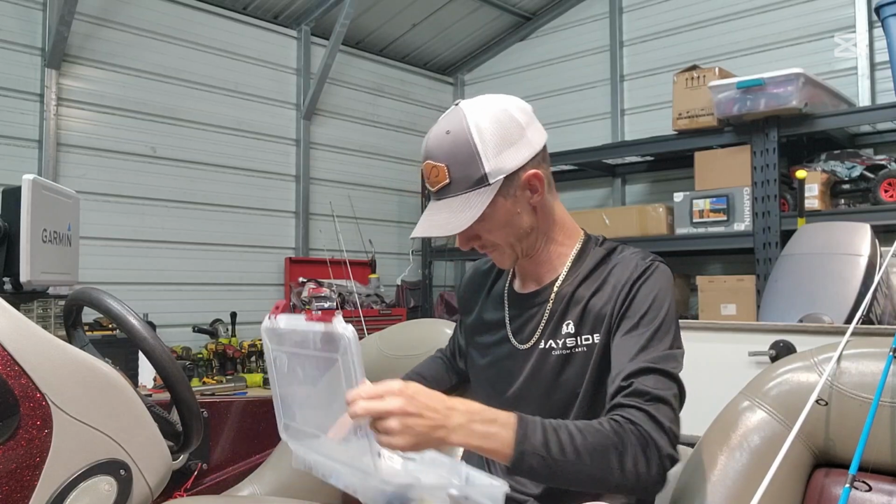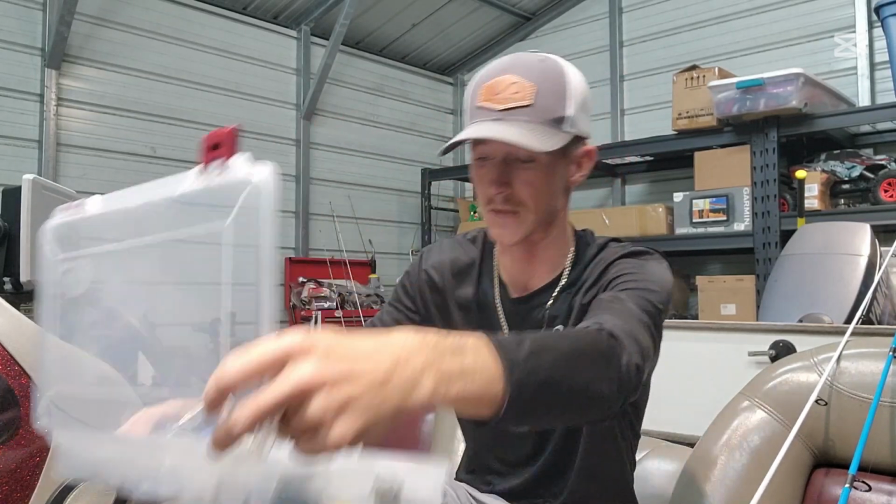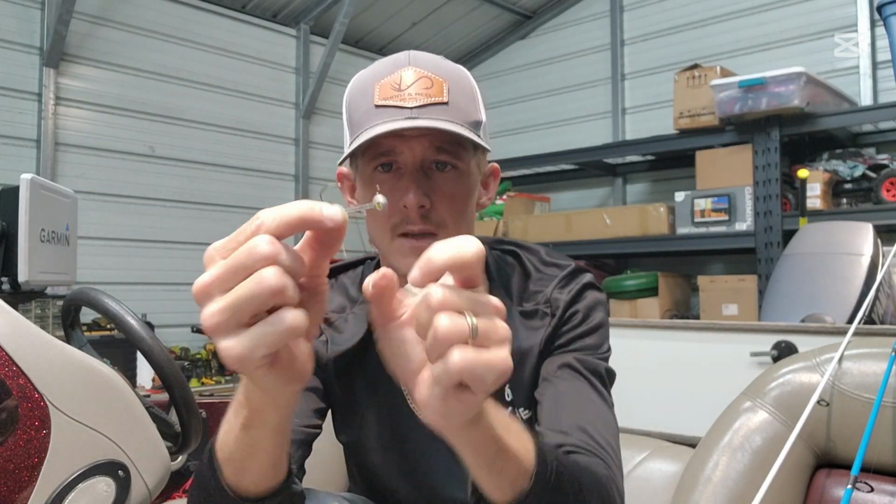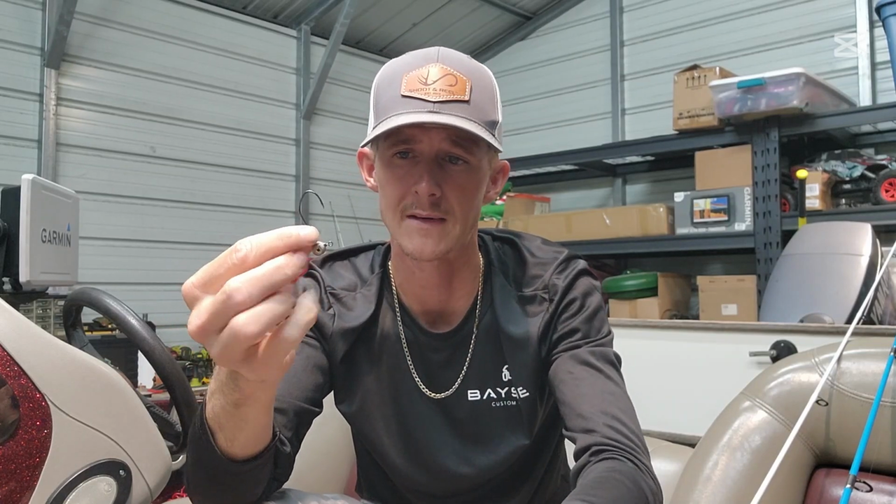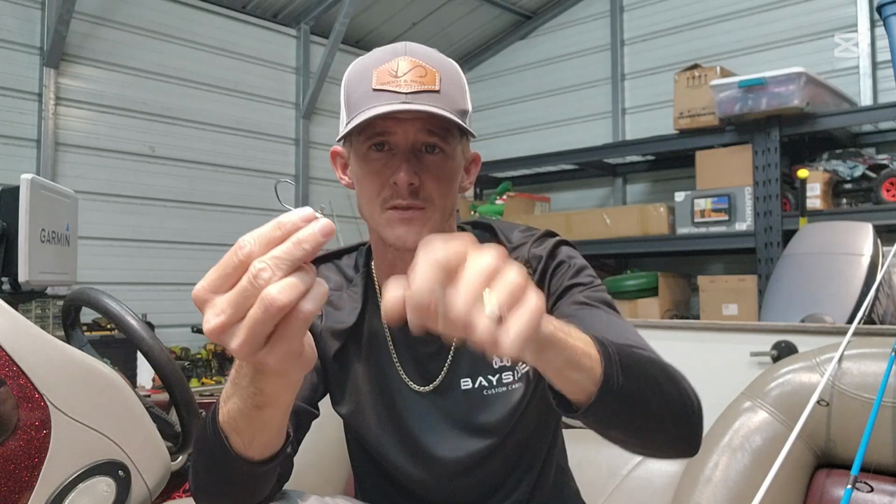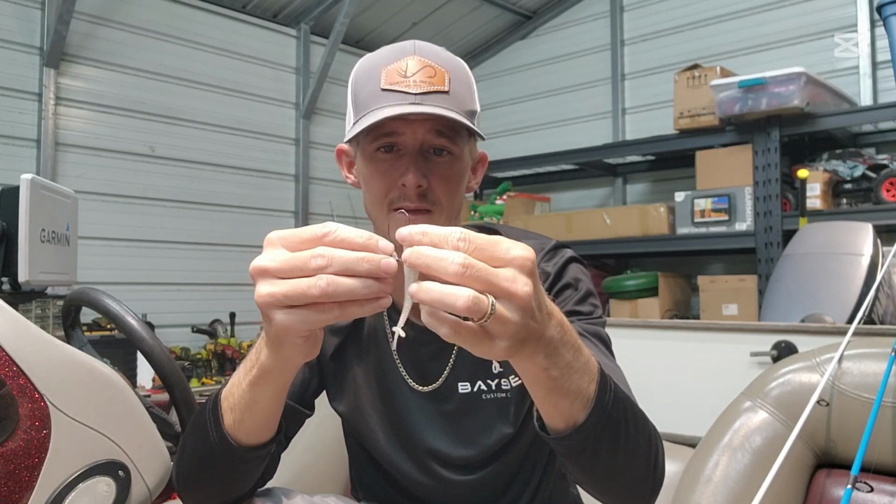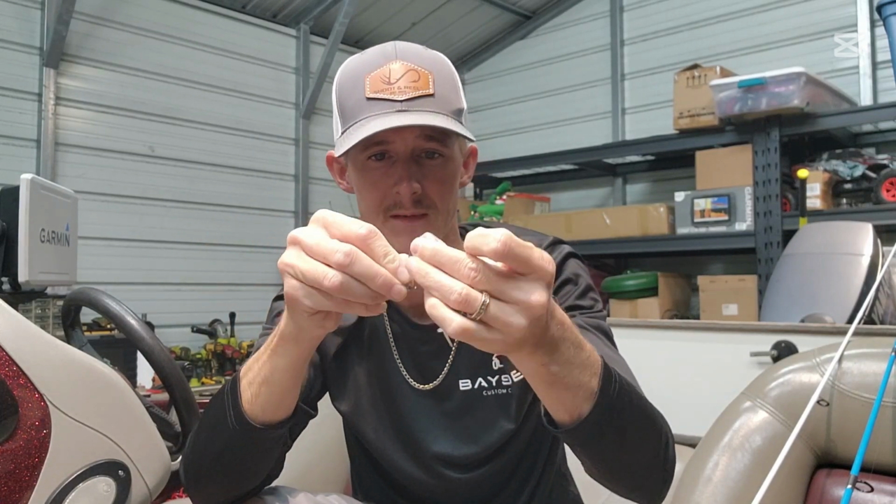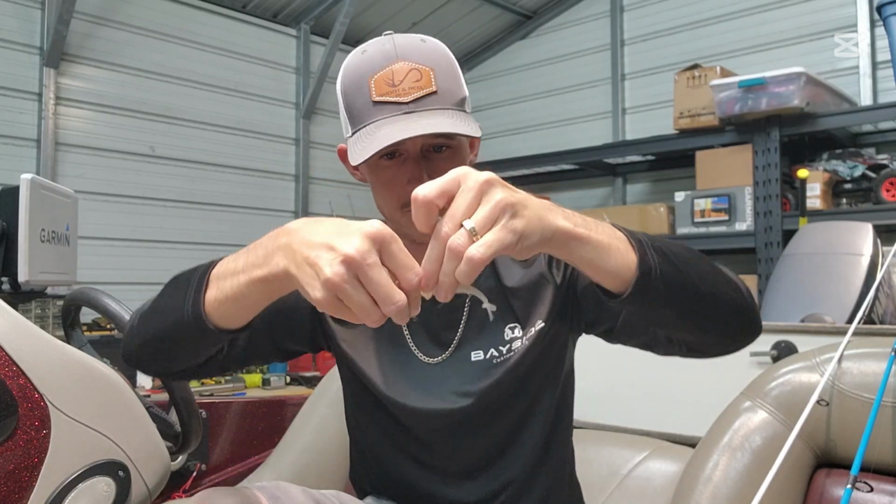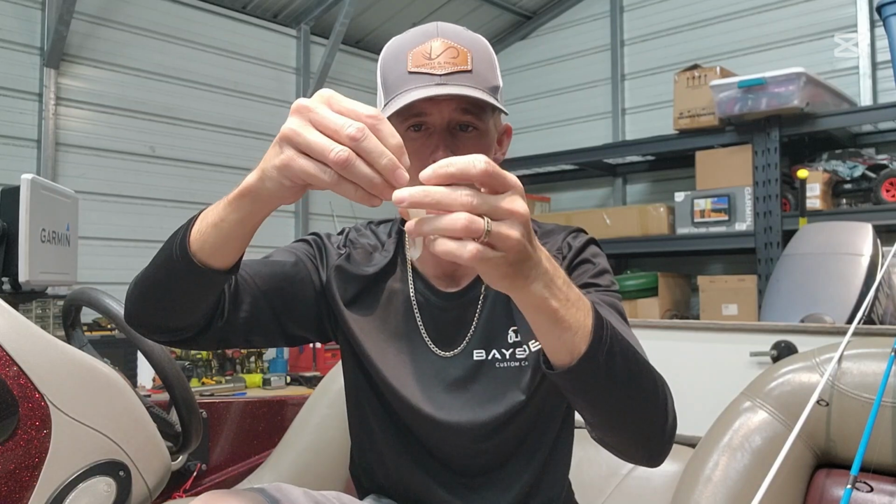I'm gonna go ahead and show you guys. So with Elastech baits, you want something with a small keeper like that. And this is a Big Bites bait. This actually swivels the eye, which is pretty cool. But this allows you to penetrate this bait, and then it allows you to slide it up on there.